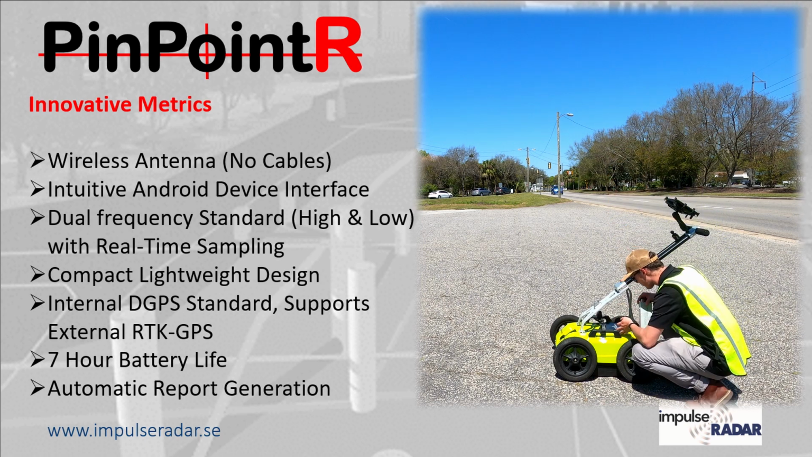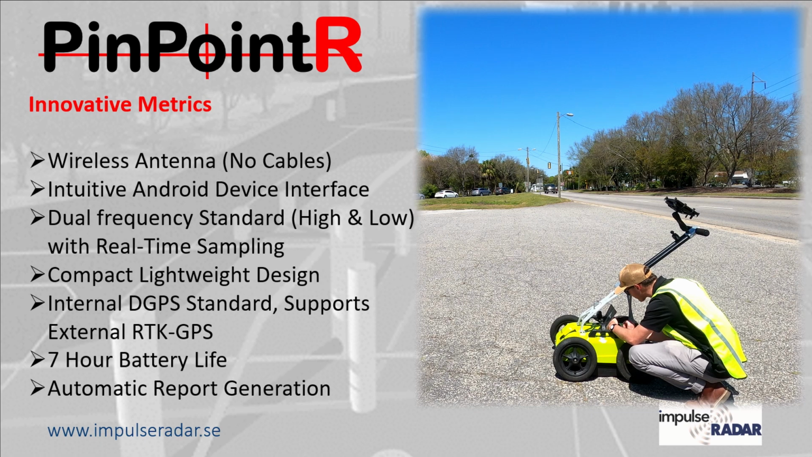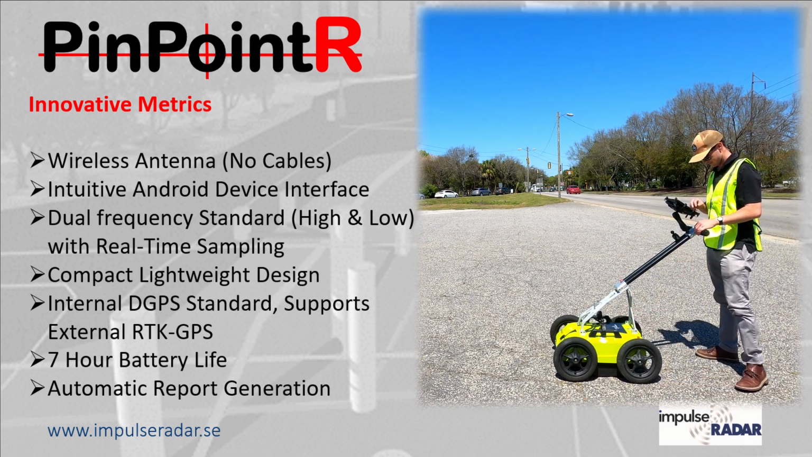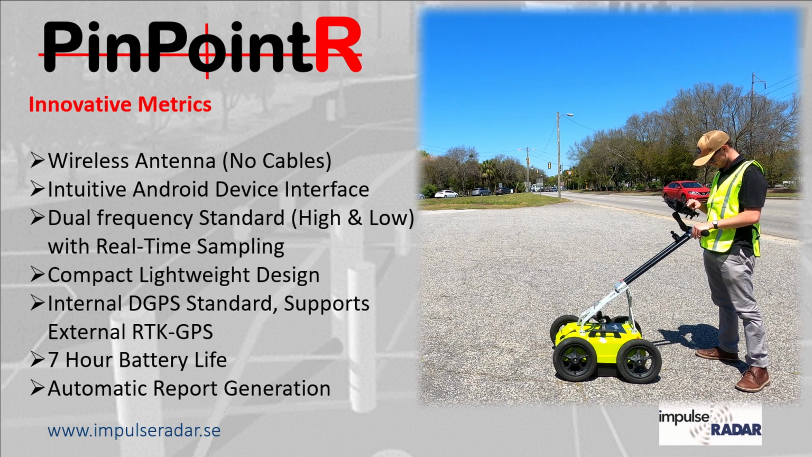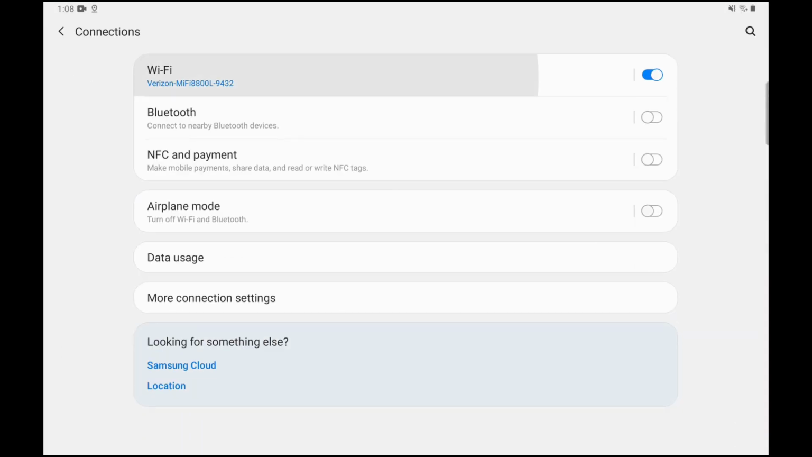It does have an internal GPS, which we'll be using today to do our utility mapping. But if you're on a job and require more precision and accuracy, it's seamlessly paired with an external RTK GPS. And then the automatic PDF report generation, I'll show you a little bit later on. It's a great feature.